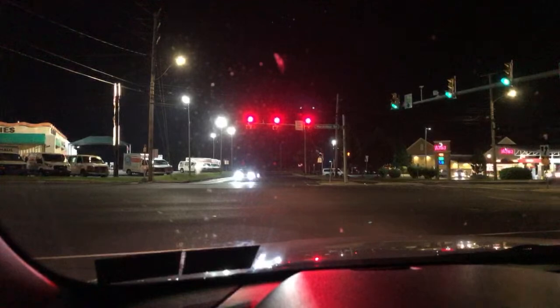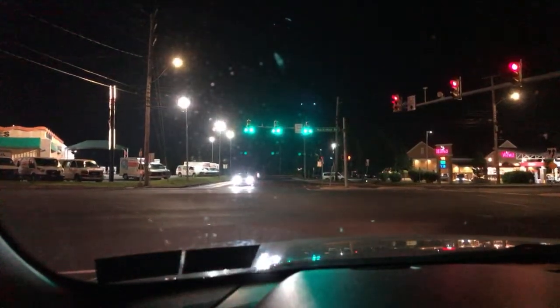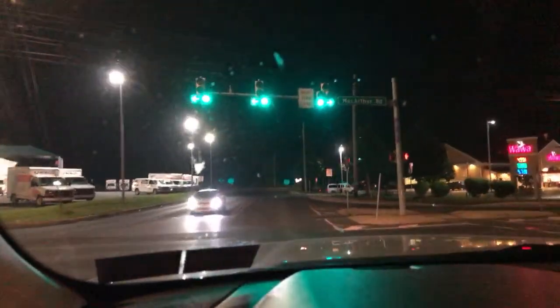That guy is in a short sleeve shirt. He's on a motorcycle. He's got to be cold, because tonight I had to wear a coat. It was freezing. And that guy's out there with a short sleeve shirt riding in 60 degrees. He's got to be freezing. Well, they saved another one, apparently.